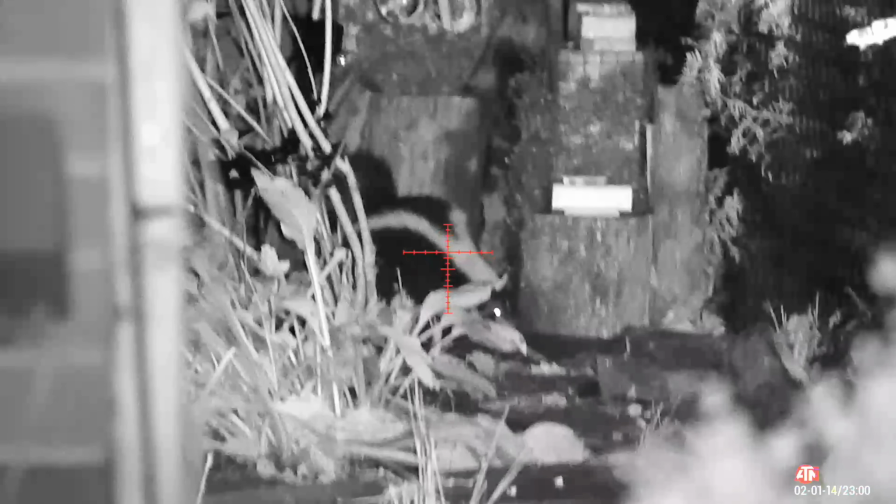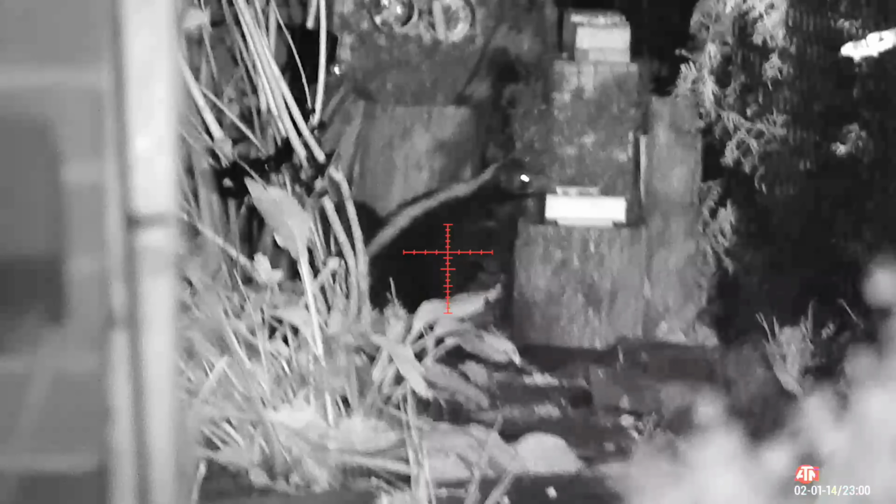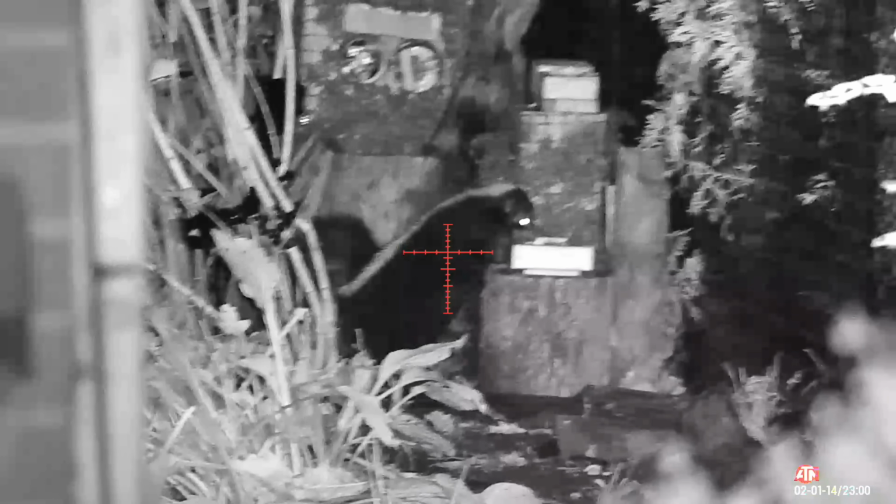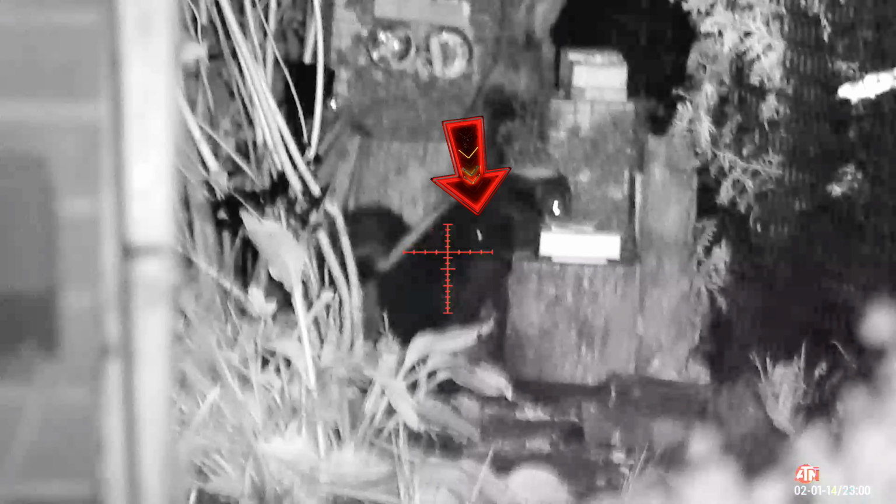In real time, I thought this one was a clean vital shot, but it walked about 30 feet before collapsing into my neighbor's yard. So in reviewing the footage, I can see it right here with you. I think what happened was it stretched out here at the last second, and I hit him on the back side of the vitals, not just that direct heart punch.